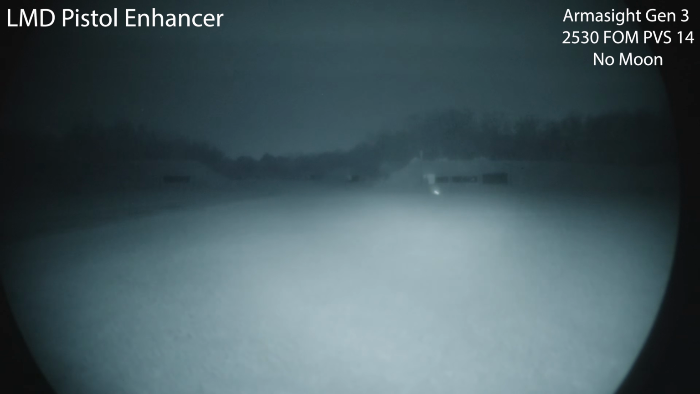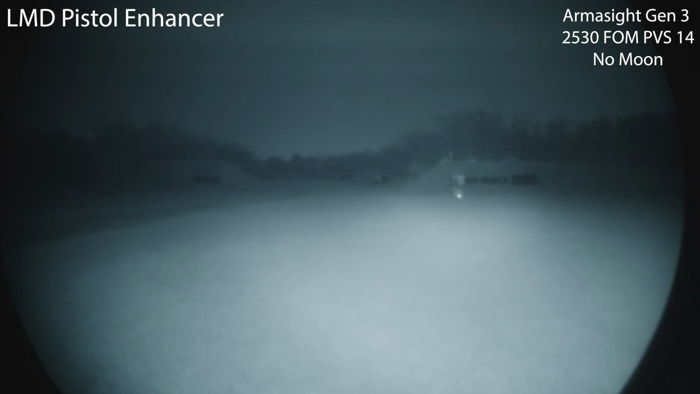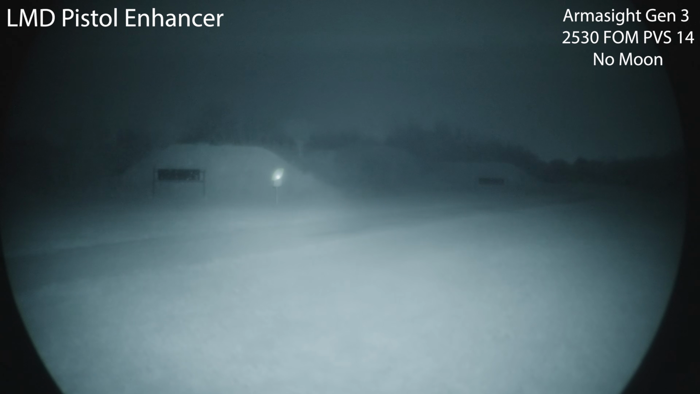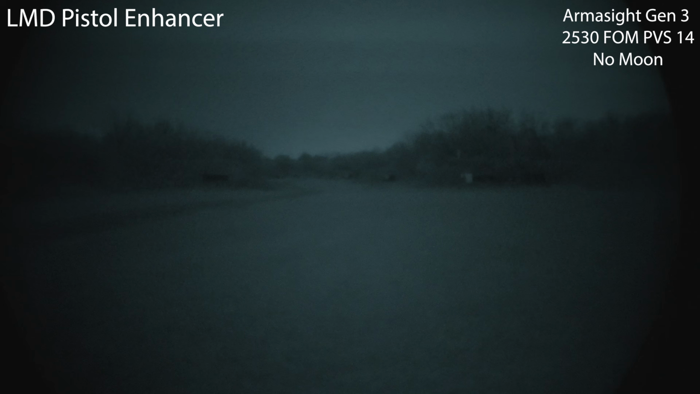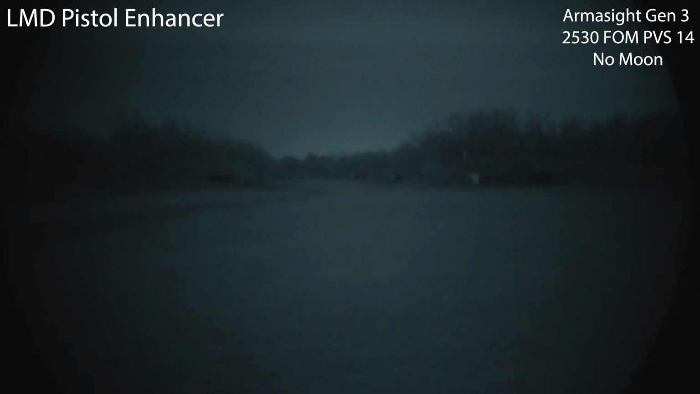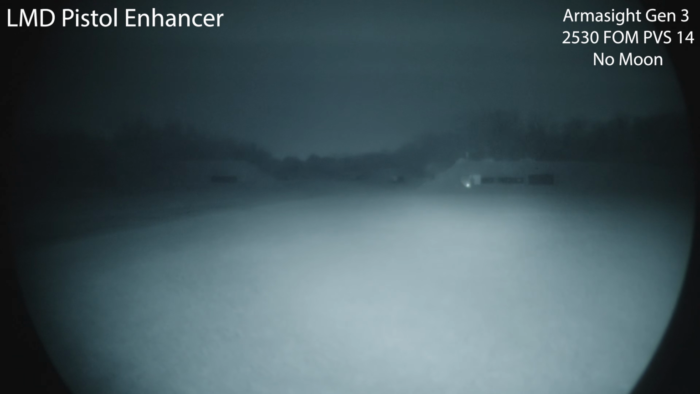Overall, for how small and compact and lightweight this unit is, I think it puts out a pretty good amount of output, if I'm being honest. So here's the 50 yard target. It's definitely intended for close range, and I'd say 100 yards in, it's great. You can kind of see the illumination it's giving out to 200. I can see the 300 yard target. I can make out the 500 and the 400. So there you go, LMD pistol enhancer.